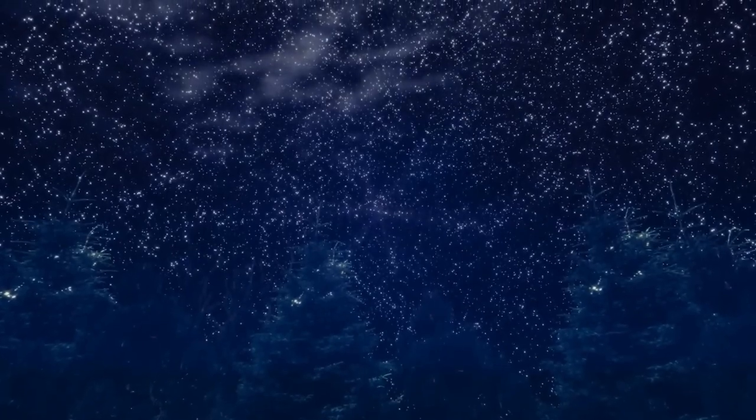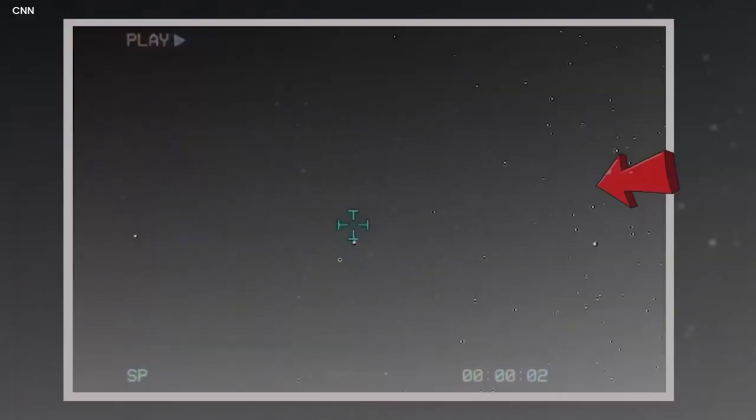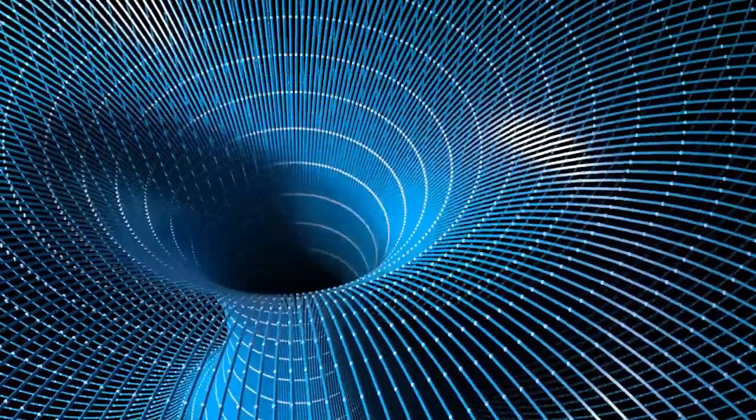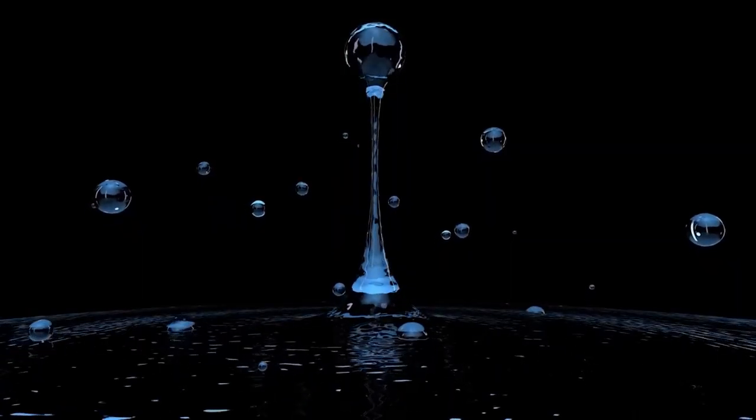But this time, it saw something strange. 3 small lights, which at first looked like stars, were hanging in the dark sky. But then something weird happened. They started moving. These mysterious things moved gracefully and silently, not like anything we've seen before. They didn't follow the rules of gravity. They glided through the sky as if they were weightless.